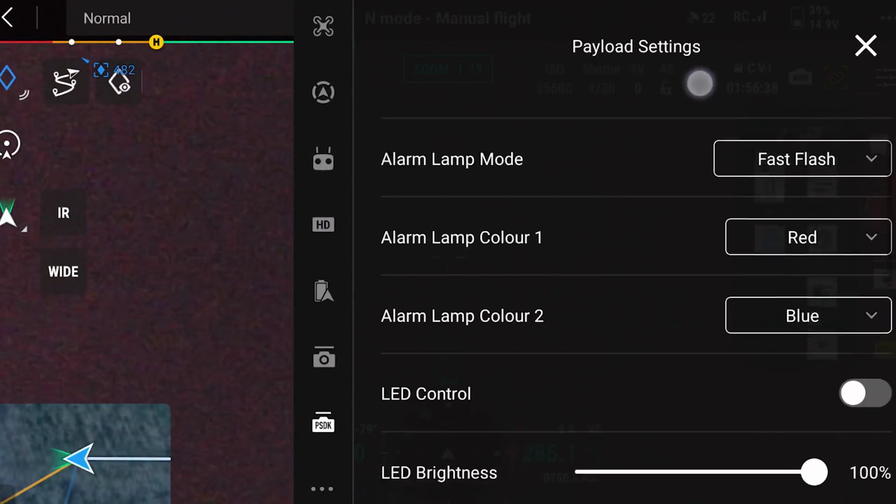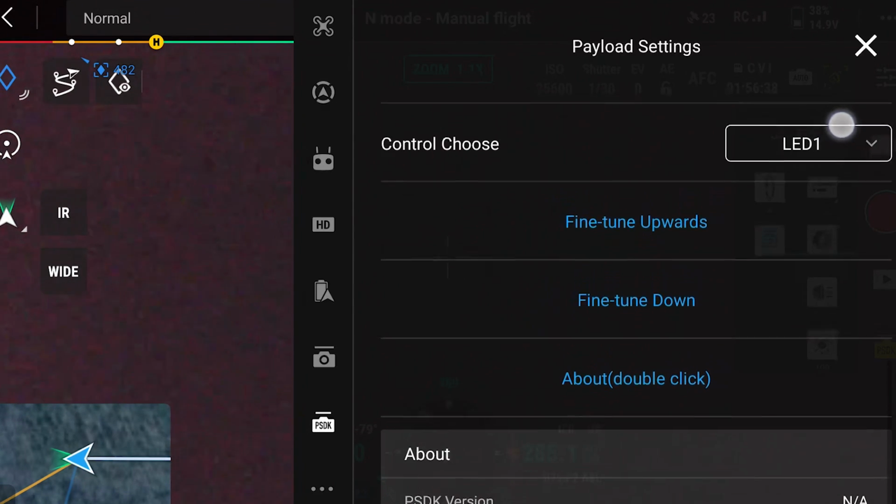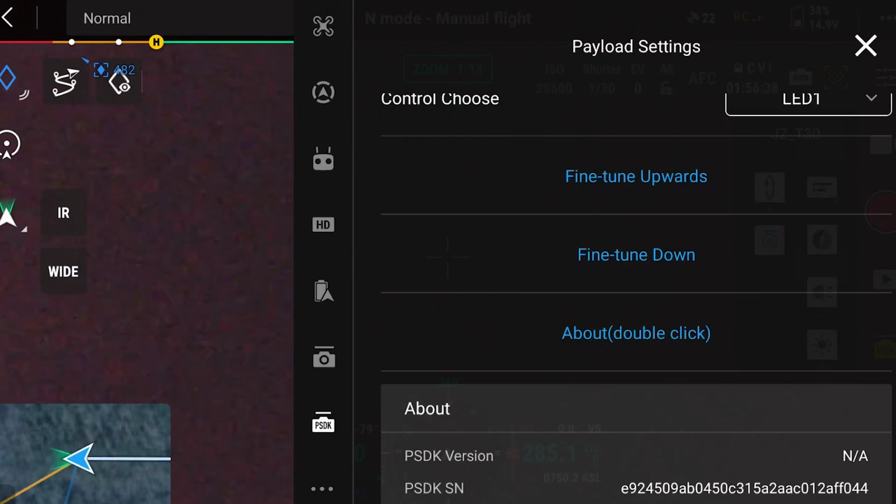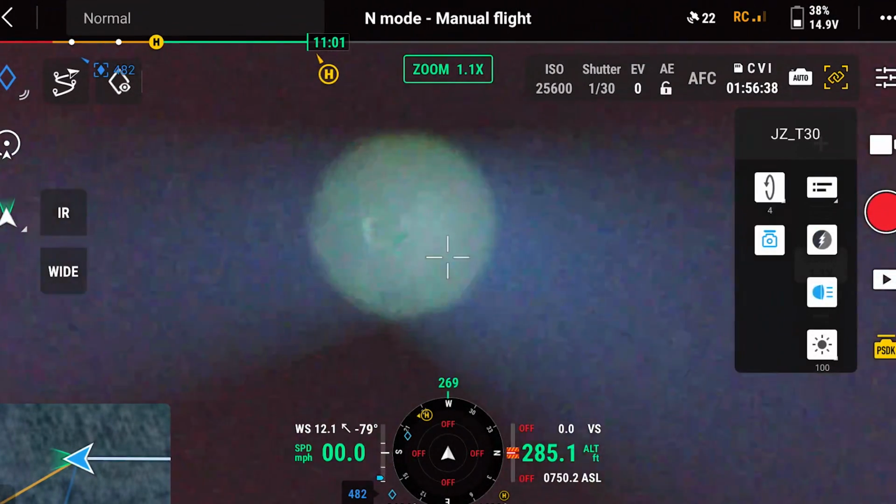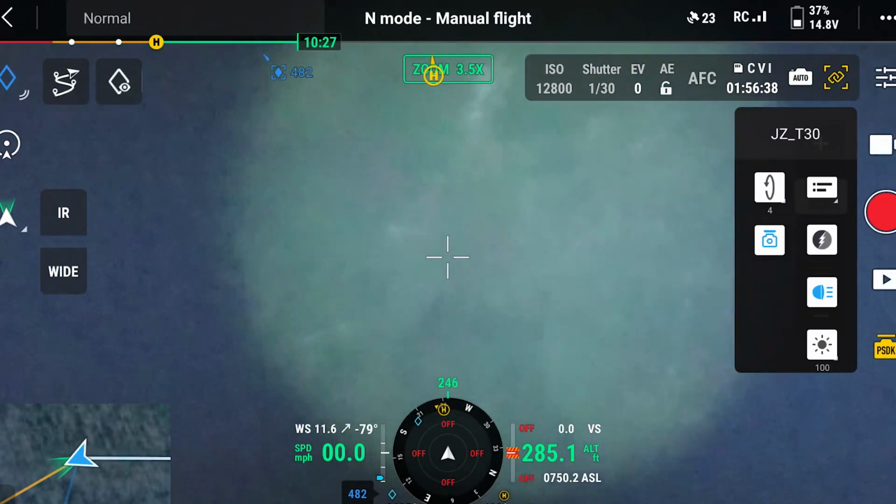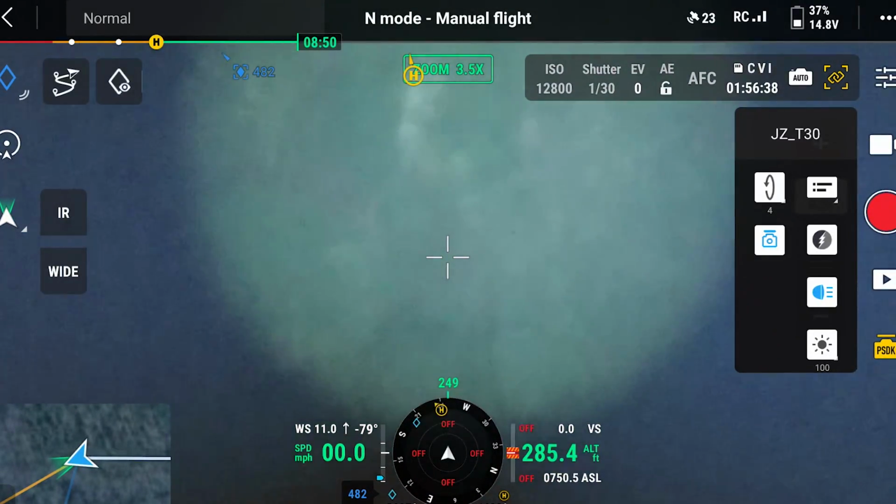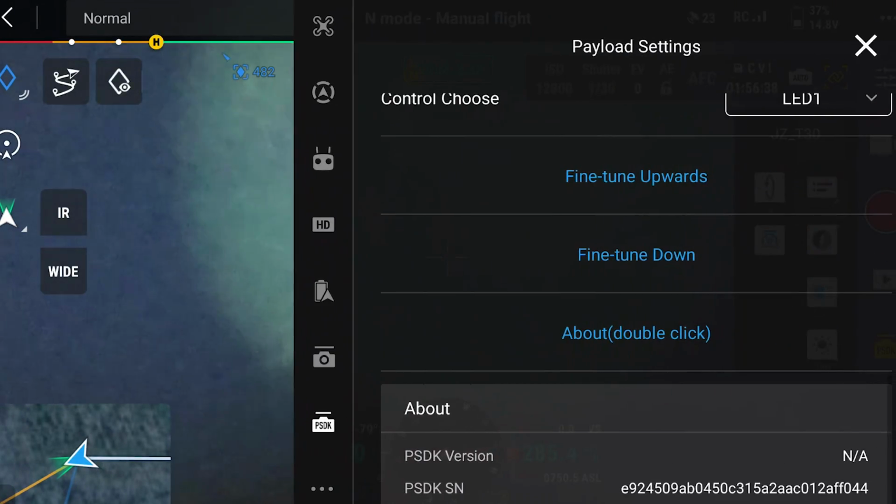With that one, you can fine tune upwards and fine tune down. So if you turn on your light, without the wind being an issue, like flying straight with the wind, you really probably need to do that. See, mine's a little high at this altitude. So I could go in there and do fine tune down.